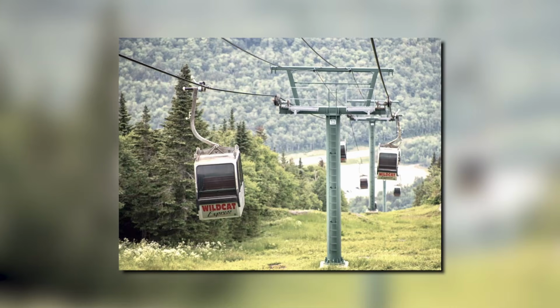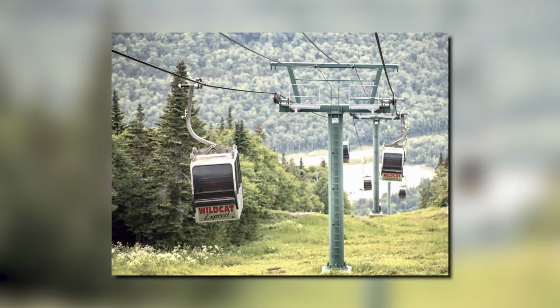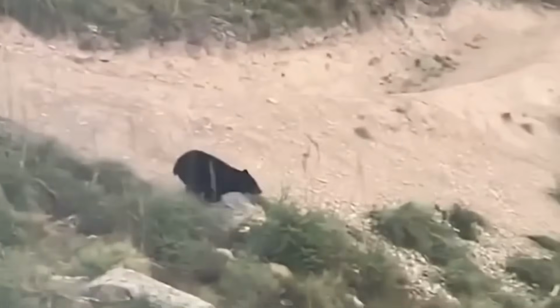Filmed by an unsuspecting tourist on a chairlift, the bear emerges from behind some low brush and heads straight down the mountain for the biker, who was riding the trails of the closed ski resort. As the bear is charging down the hillside, you can see that he's taking the angle towards the rider, gaining ground by cutting through the brush.